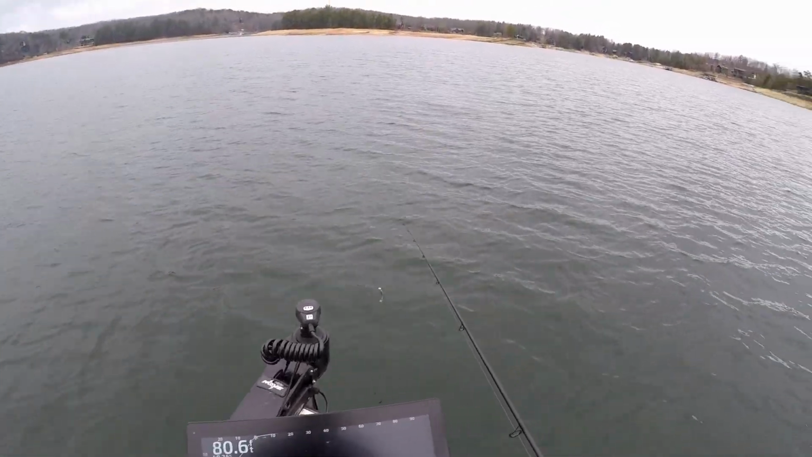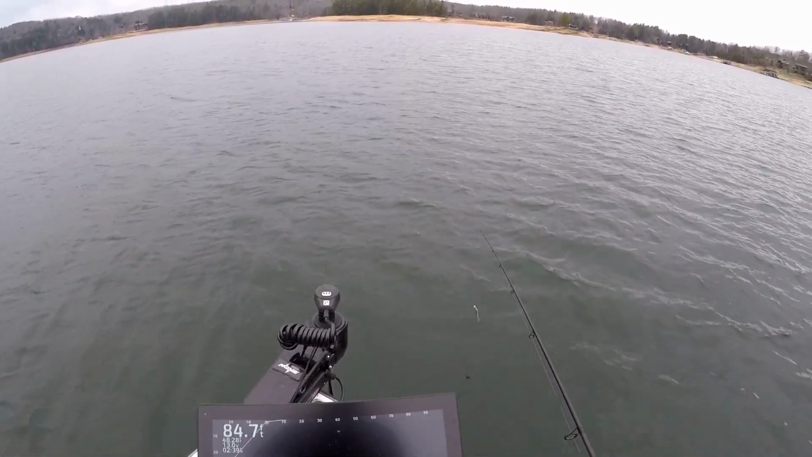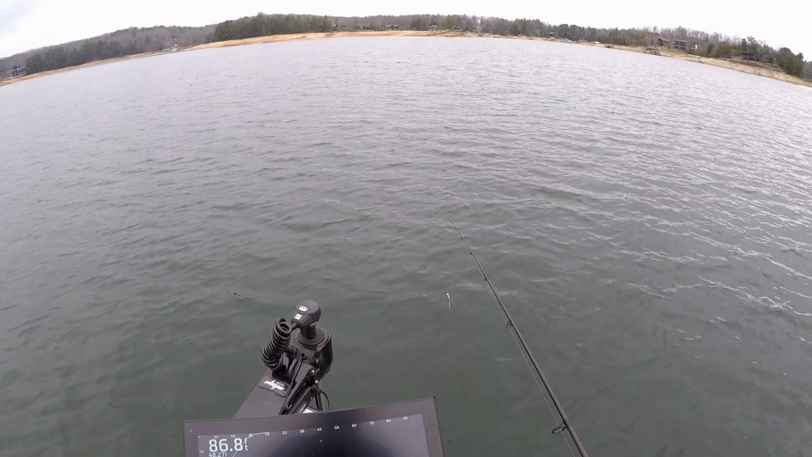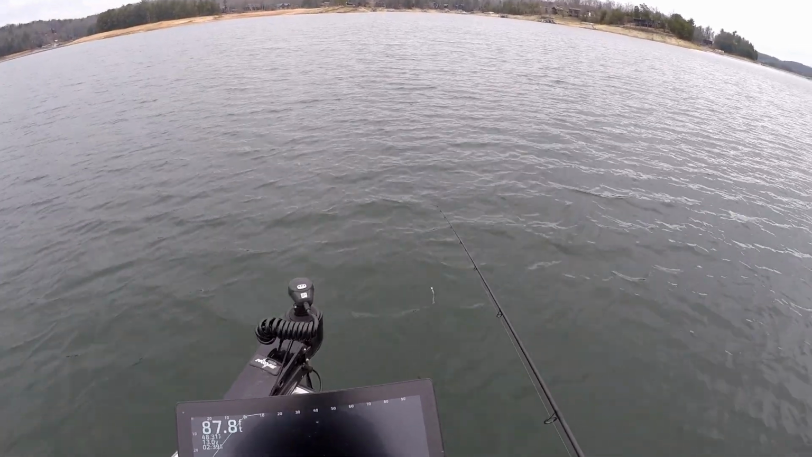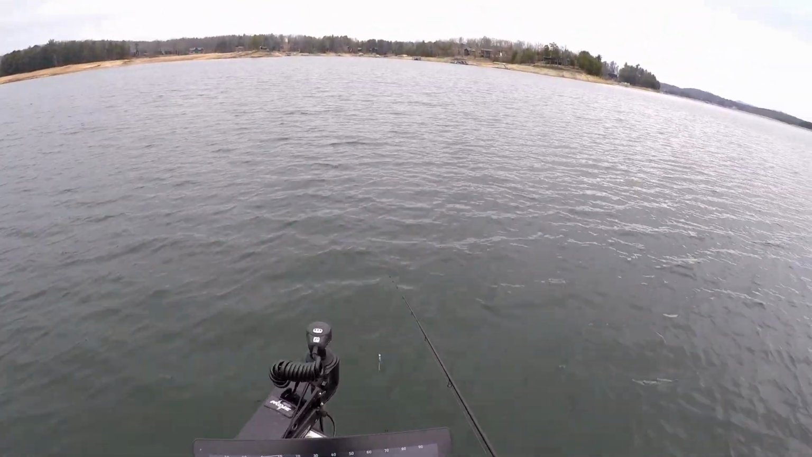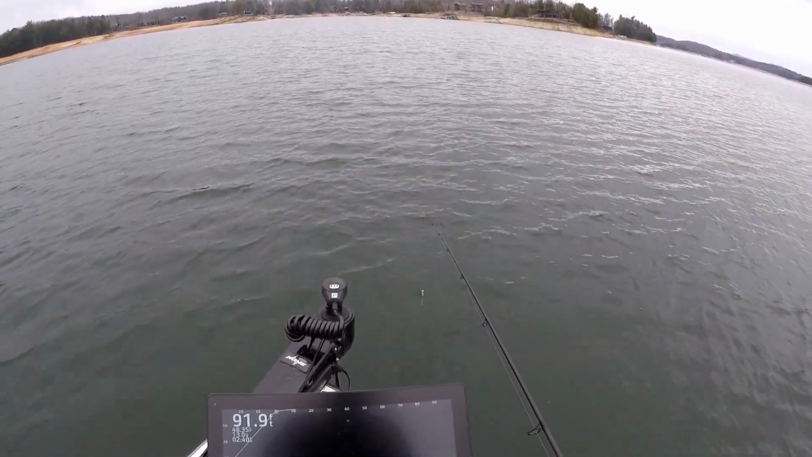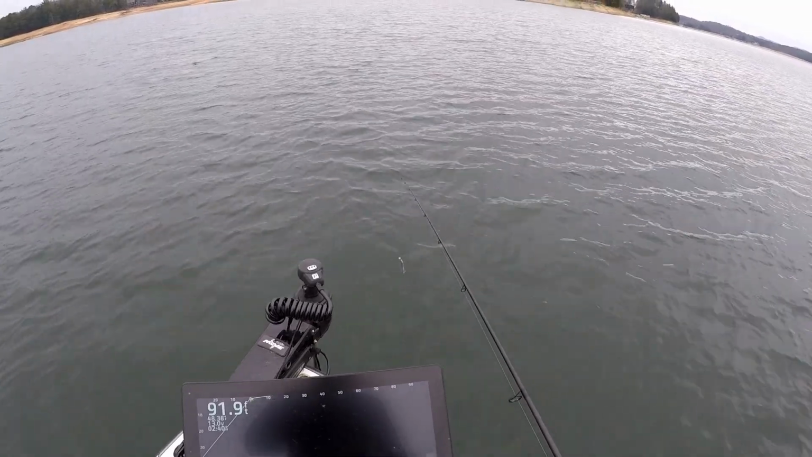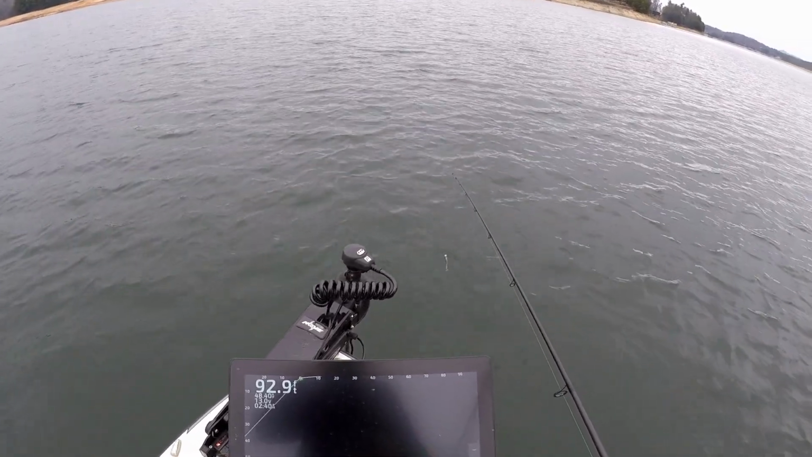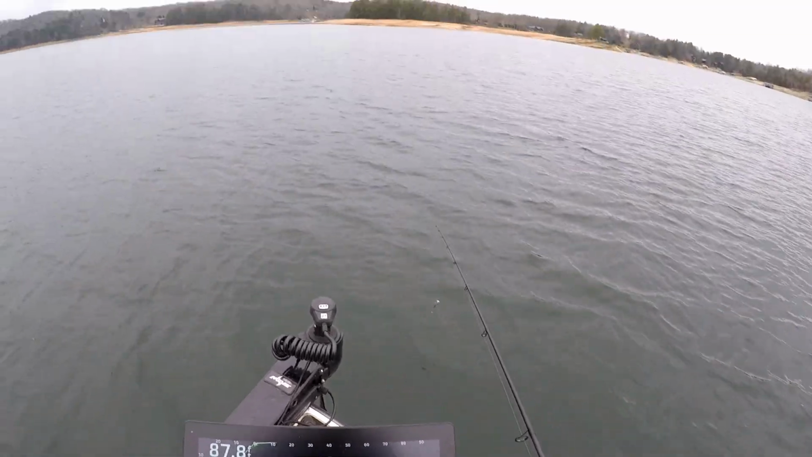But I think it's one of those deals at a place like this. The bulk of the fish this time of year are probably going to be in the drains and ditches. It's just going to be a matter of figuring out the depth range they're in. The ones I caught in the marina were like 50 foot deep, some of them suspended way up high, so it hasn't really told me a whole lot yet.